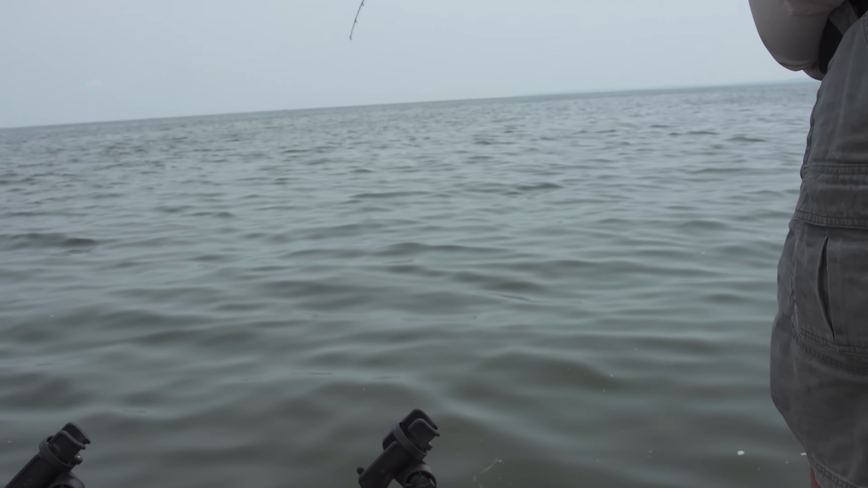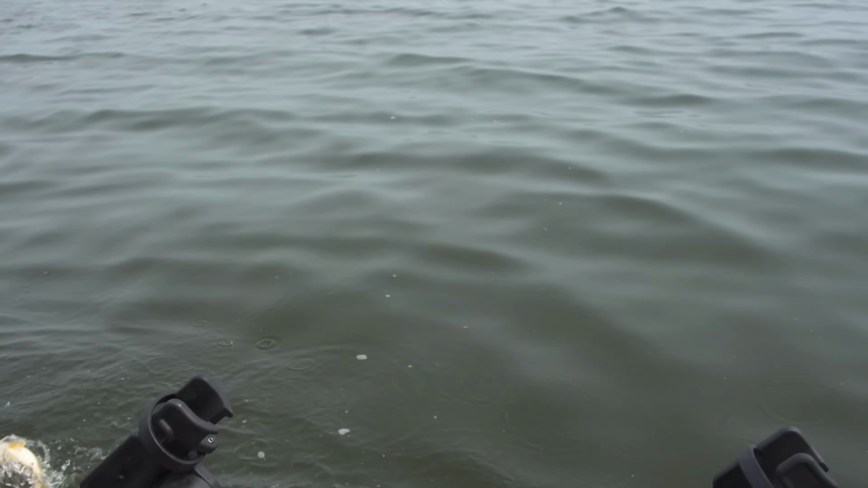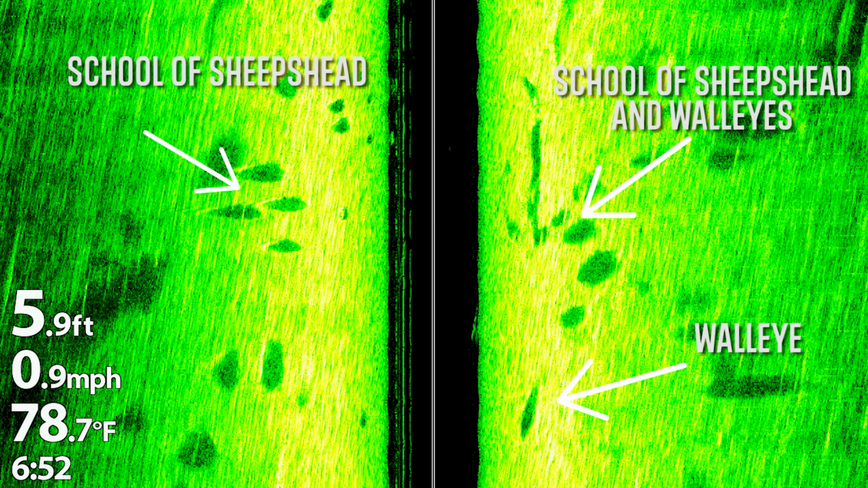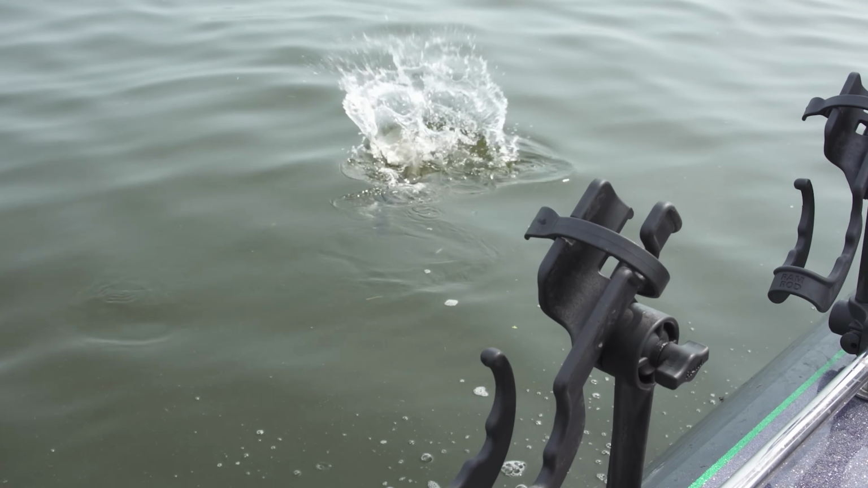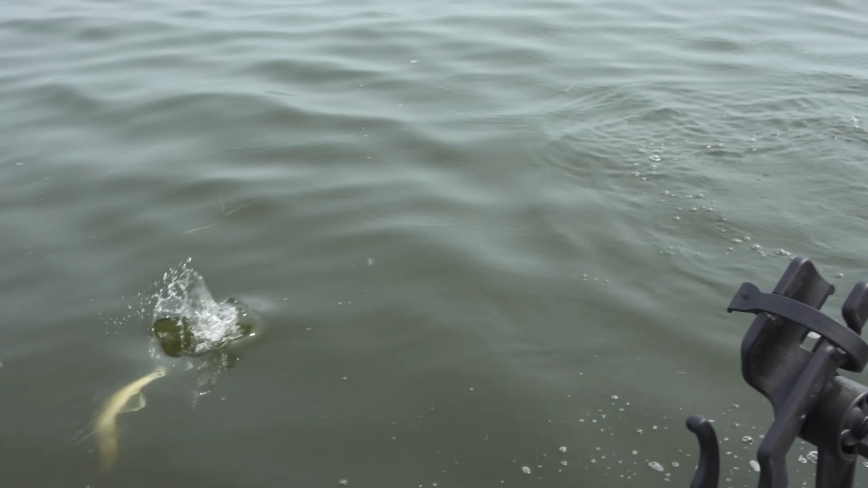It just shows you right here, Lance, that the sheephead and the walleyes all lay together. Yep. I've always said that if you're catching sheephead, don't think that there's no walleyes there. You got a glimpse of that one?